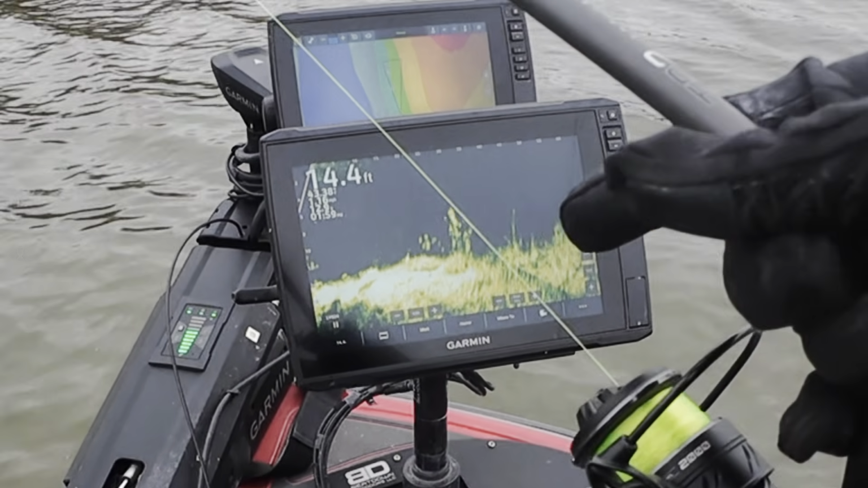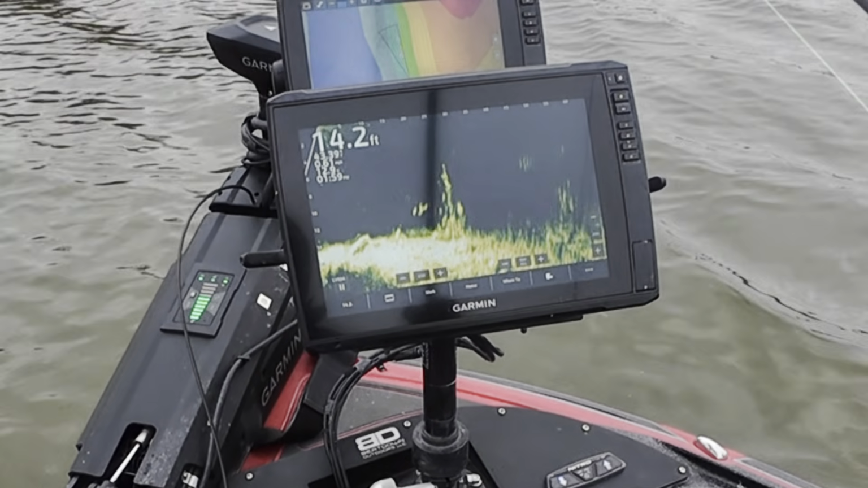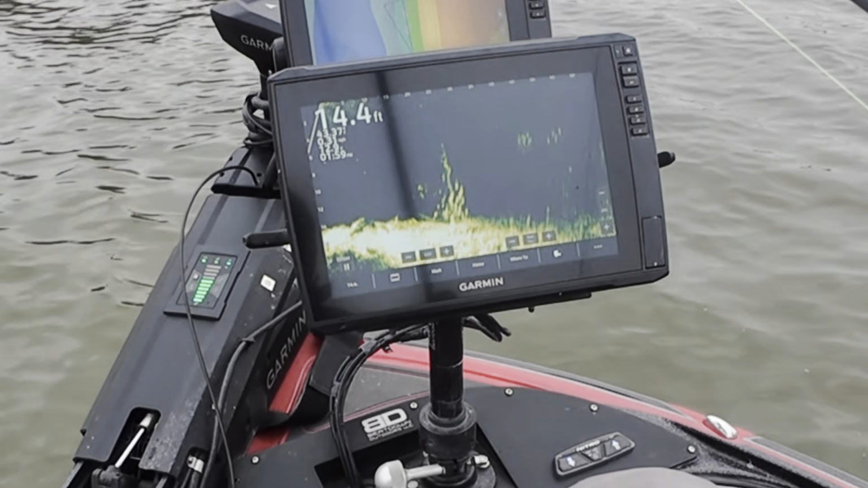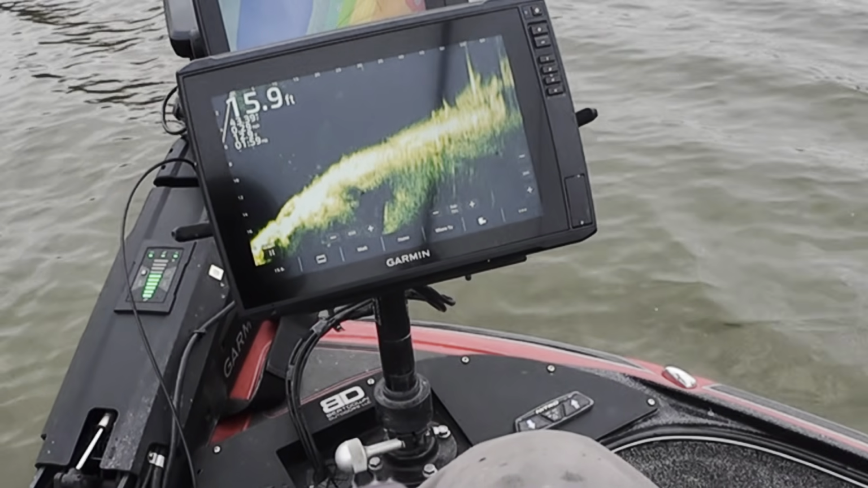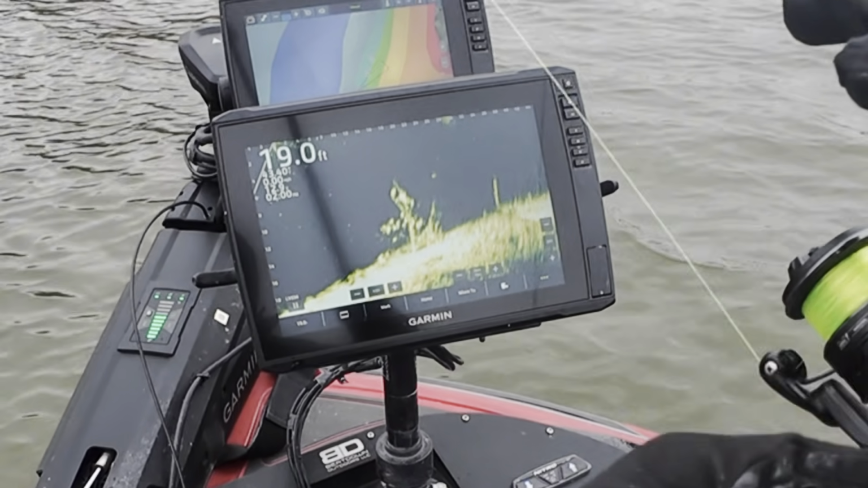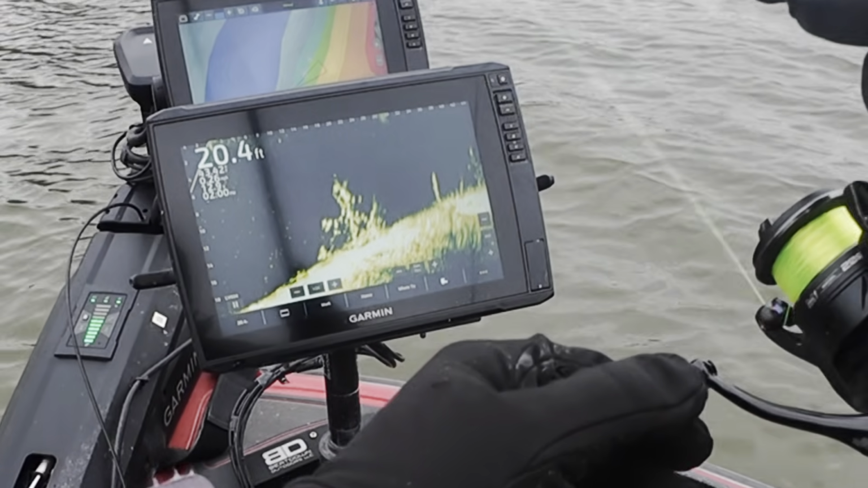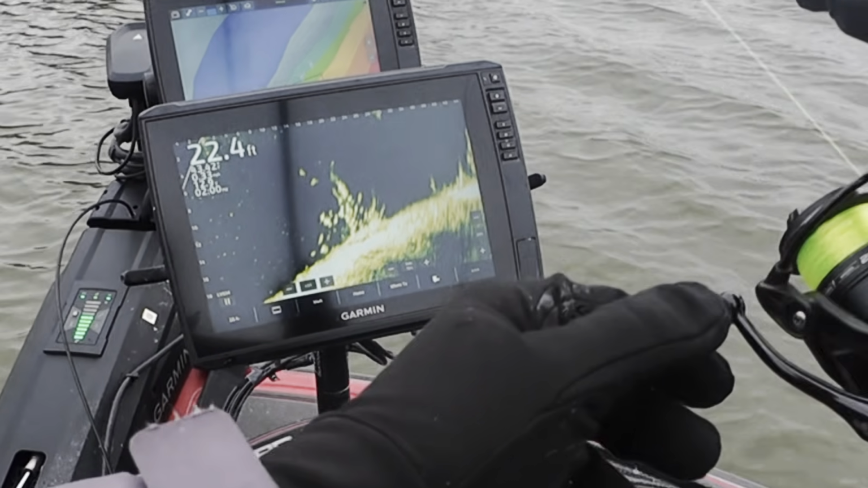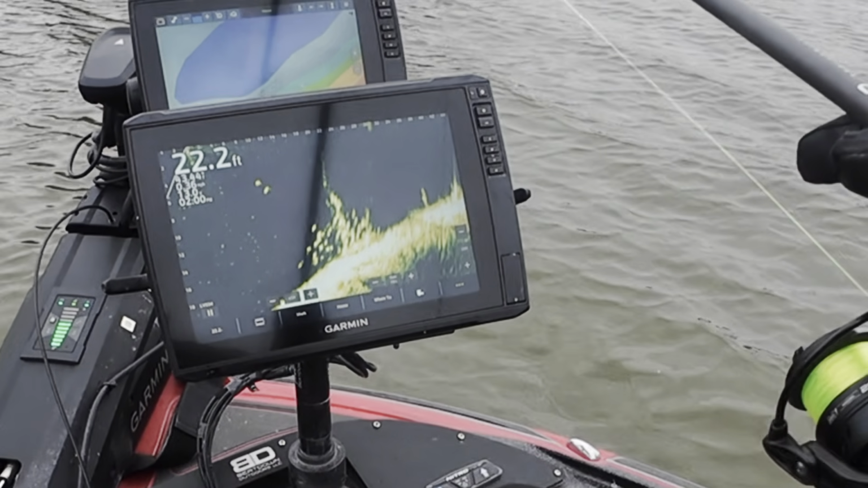Got a brush pile out here about 35 foot. Let's cast over it and see if we can pull anything off of it. I do see some fish sitting on it. This far away, they look like crappie to me, but let's find out. Sometimes crappie will hit these big old baits. I see quite a few sitting right on the top. Bring it right over the top of them, shake this minnow. Oh, I got one chasing it. Here he comes. Come on.